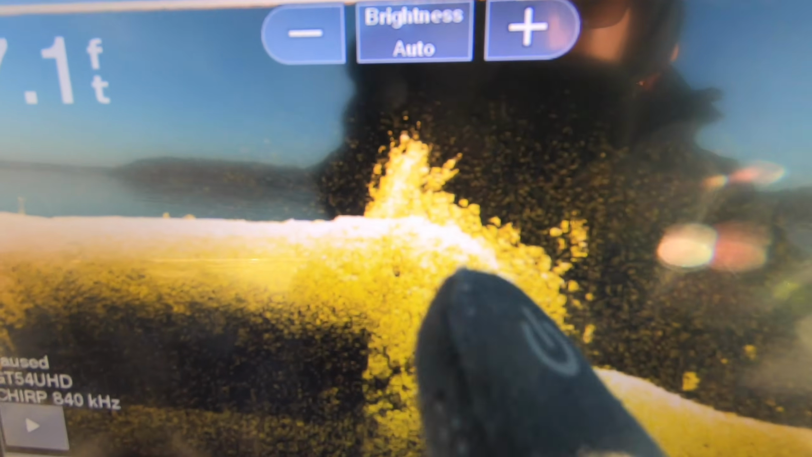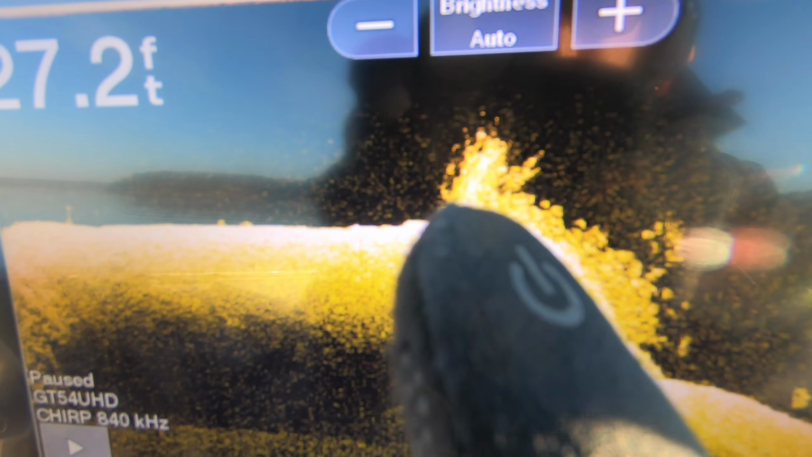So right there, right at the top of the edge of the river channel, we've got a big tree, and then all those dots right there, right on the break of that river channel. Those are all our fish. That is a super, super good picture.